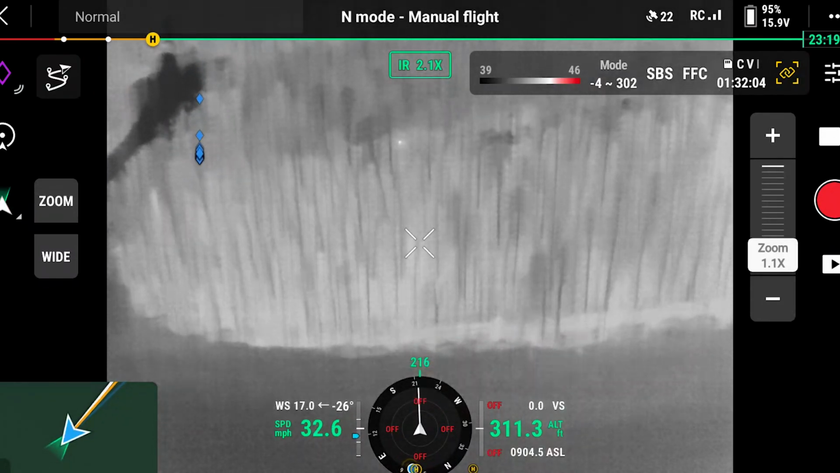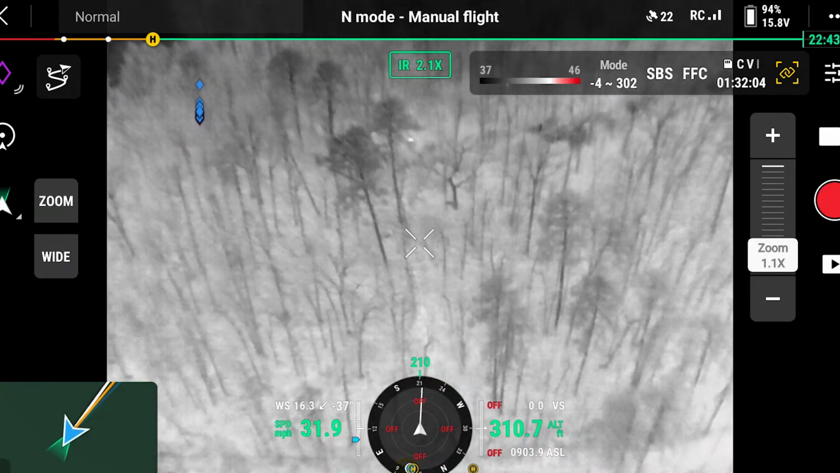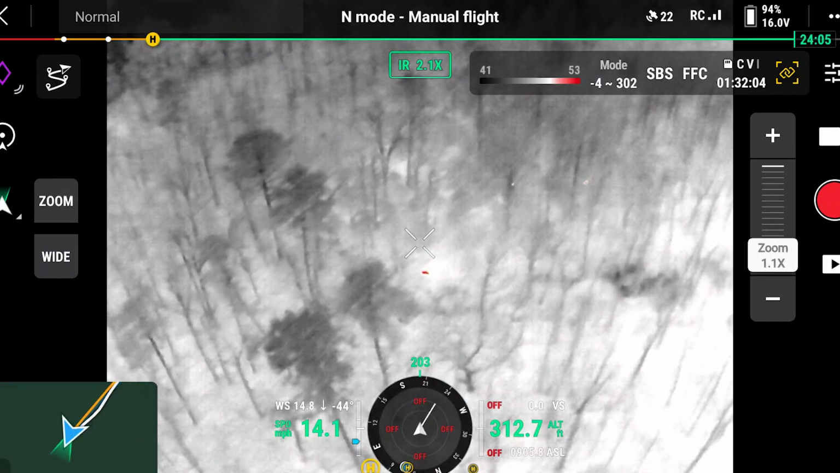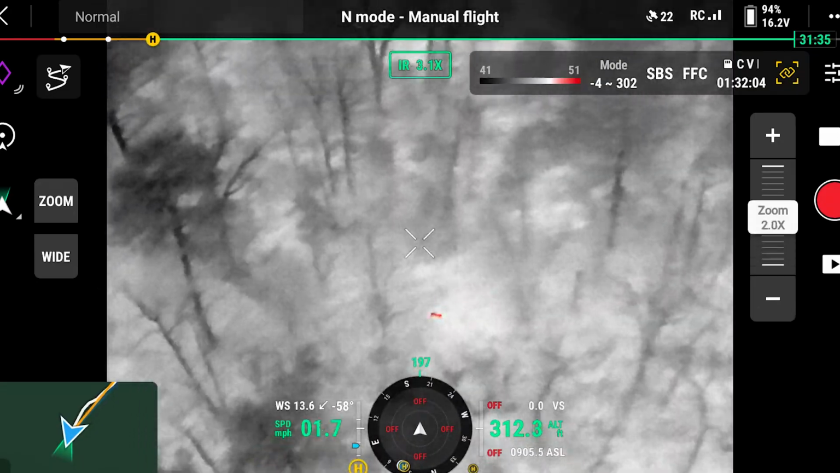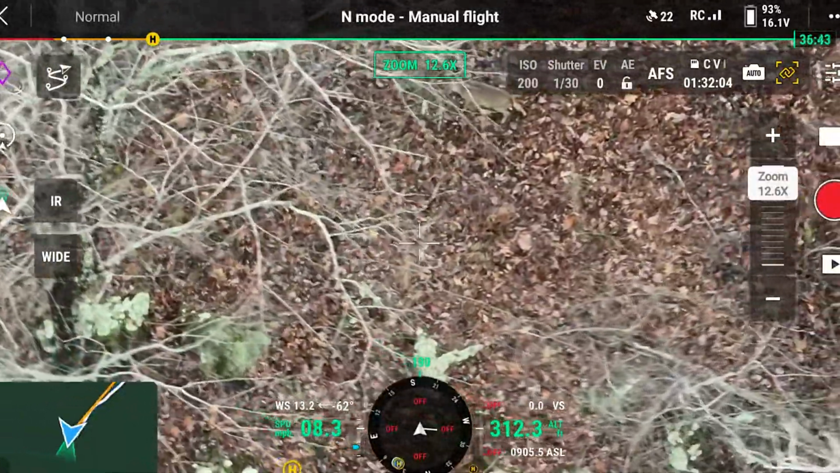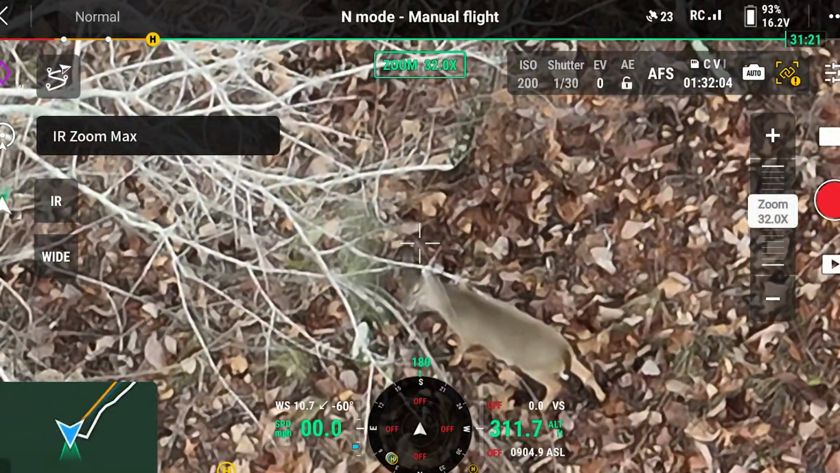There's something right here on the road, which I don't know if this is the spot I was at before. That looks like a deer. Yeah, it's going to be close to where they were at. Yeah, it is close to it. I'm going to turn so I'm over the land in case an eagle attacks me. That's a doe. See? Standing there.